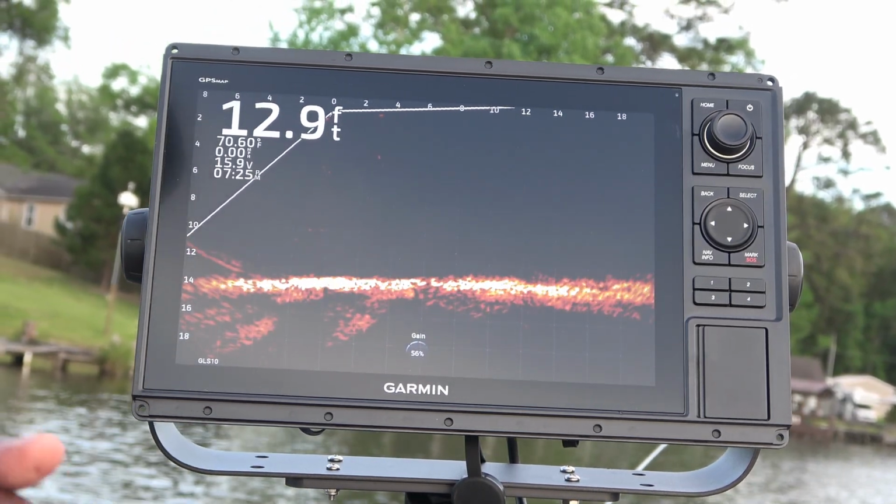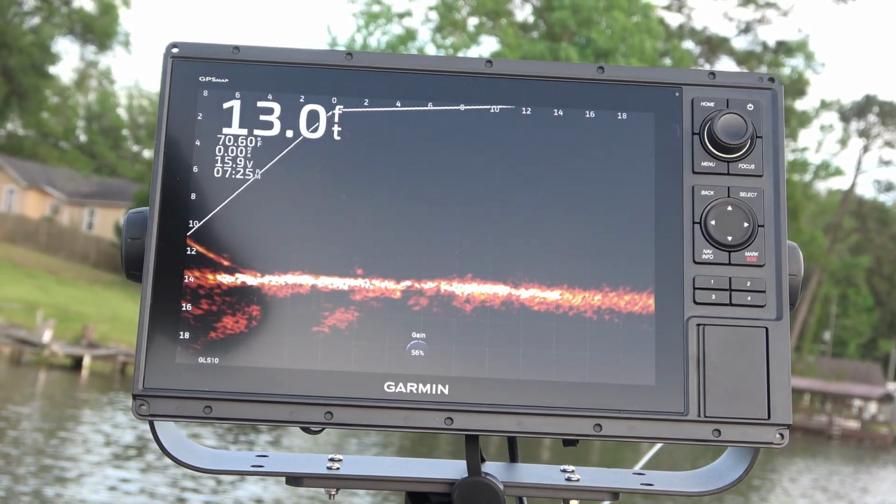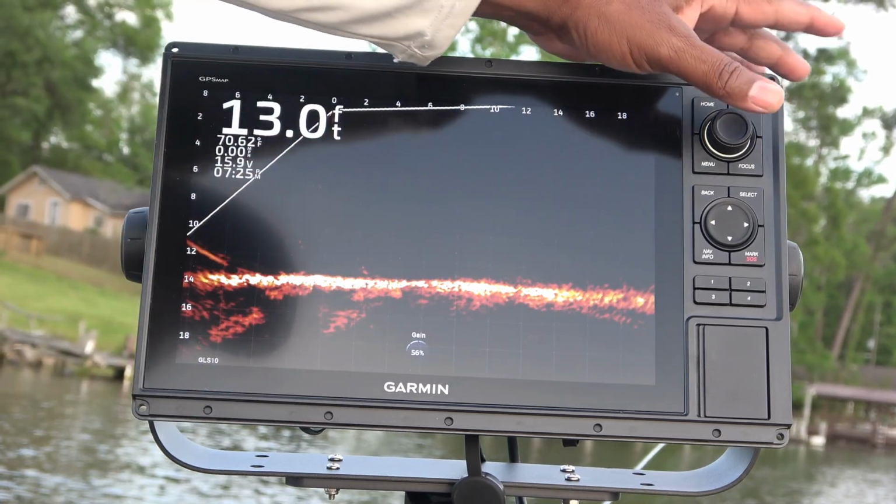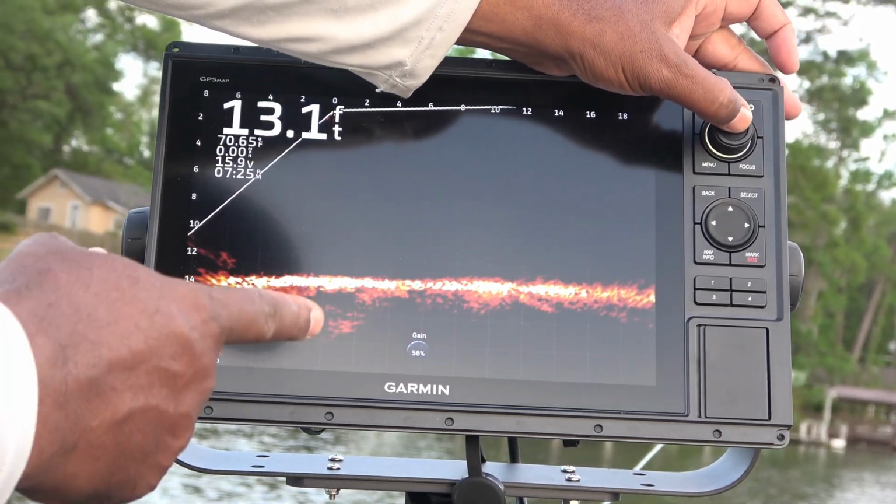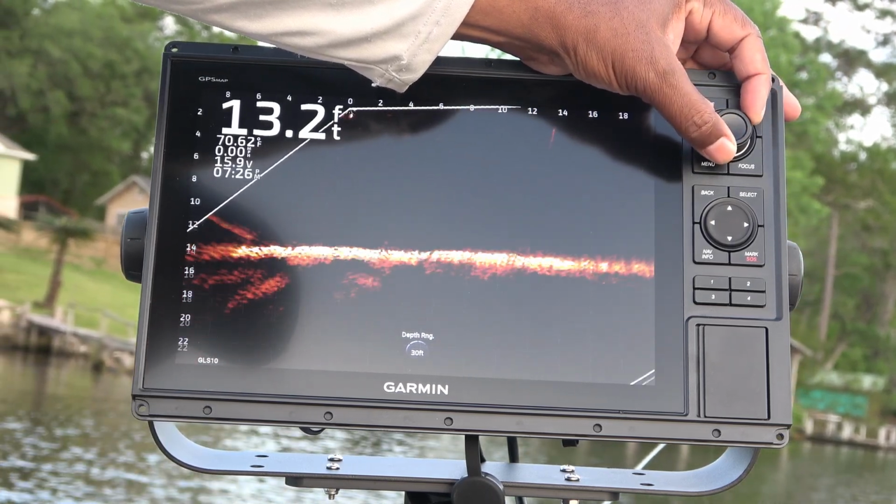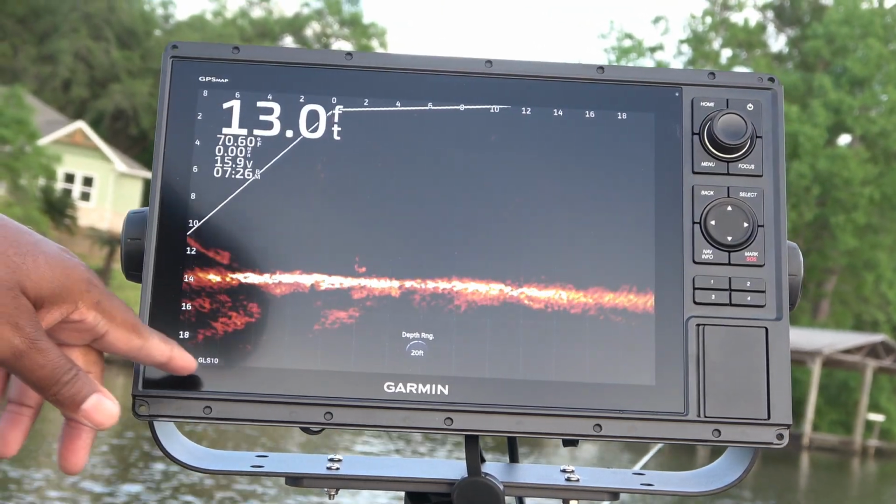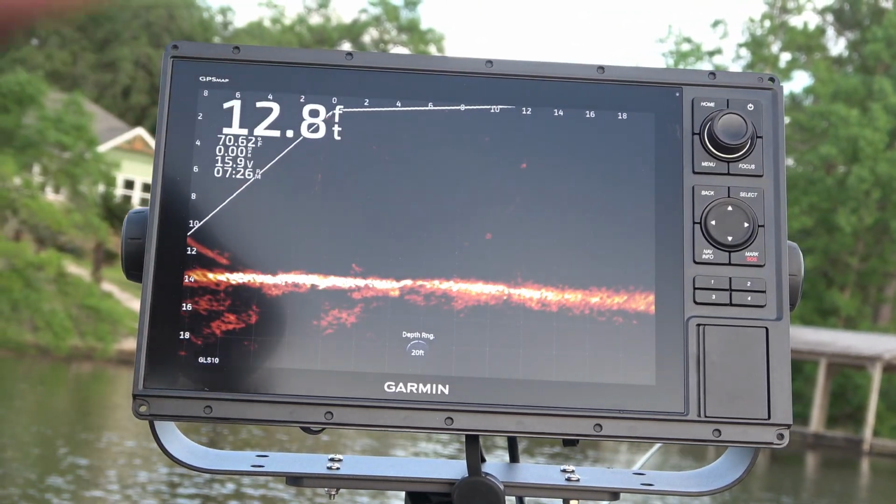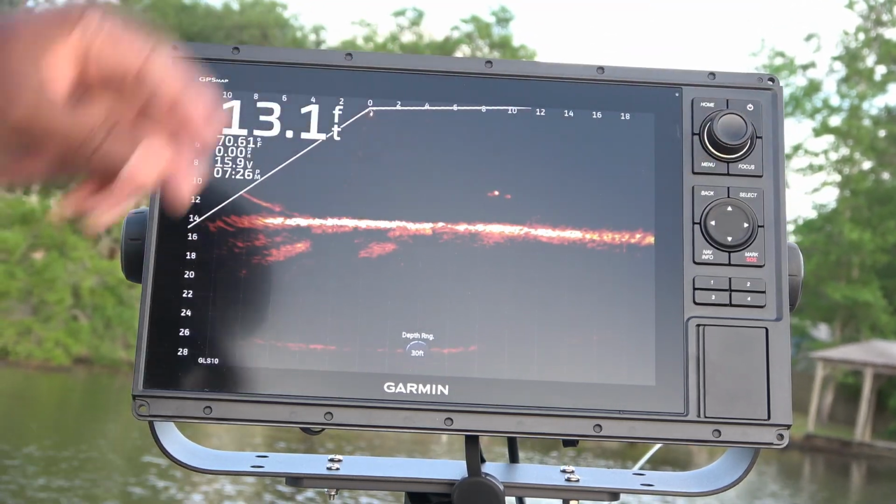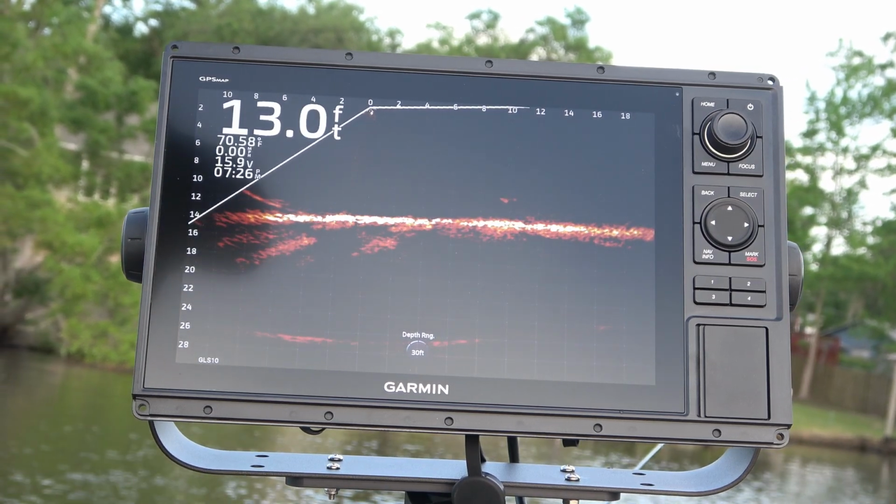Okay, let's talk about some things I don't like about this unit. The first thing that comes to mind is this depth control. I love it. I can press the button and go from gain to depth range. But what I don't like is when I turn it, look, I'm going to go back to normal. Here I'm on 20 feet. I have 20 feet set on the depth range. I'm going to turn it one click, and look, it goes all the way to 30 feet. So that's just a little bit too much.